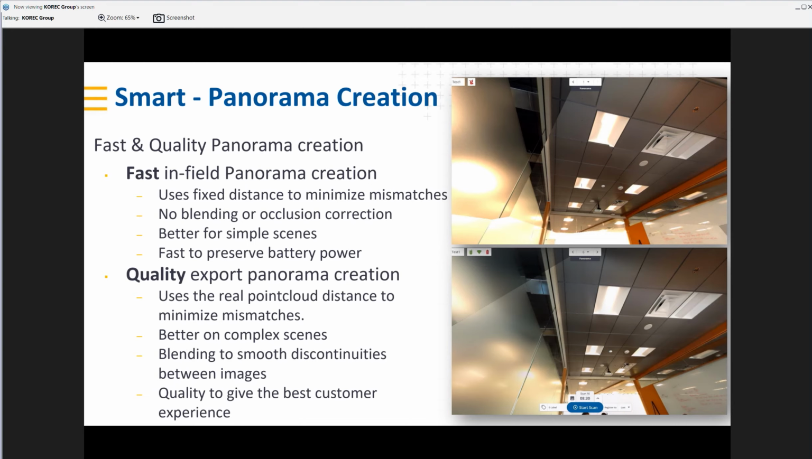What that means is we're not spending time at each scan waiting for the panorama creation to happen when we could be moving on and collecting more data. We get the fast panorama creation for a review, make sure we're happy, we've captured all the imagery that we require, and then the quality panorama creation can be left to the end of the project and done again as a batch function. Again, this is all in pursuit of absolute efficiency whilst on site.